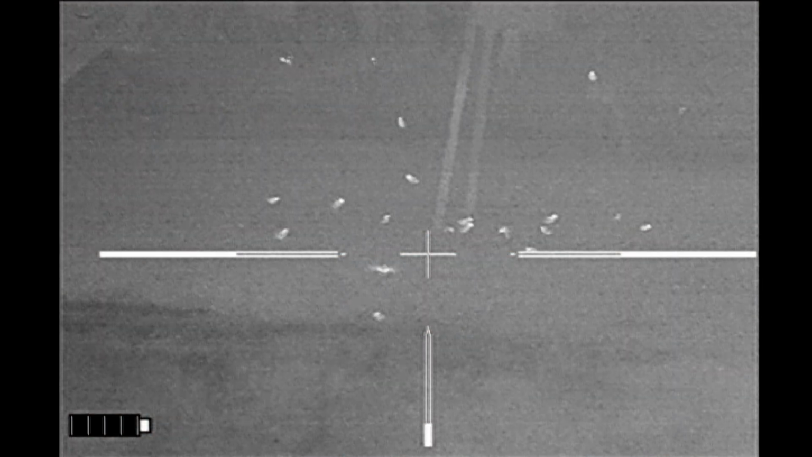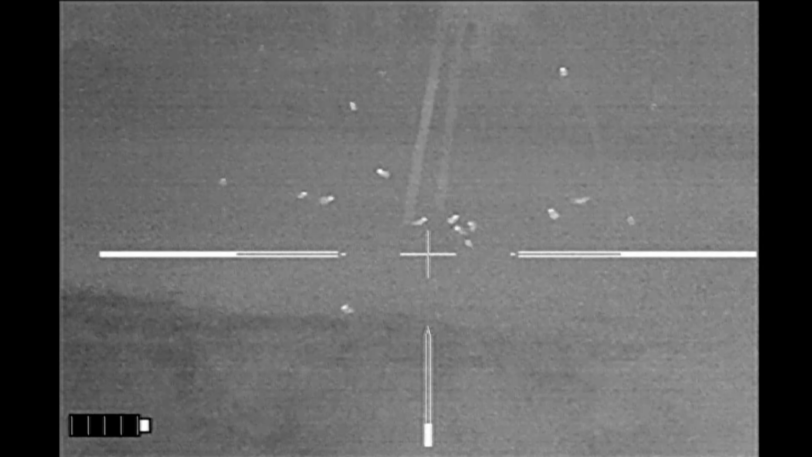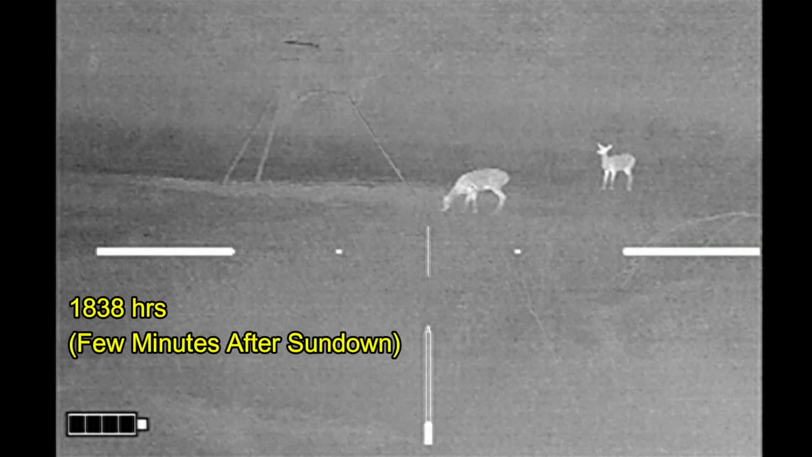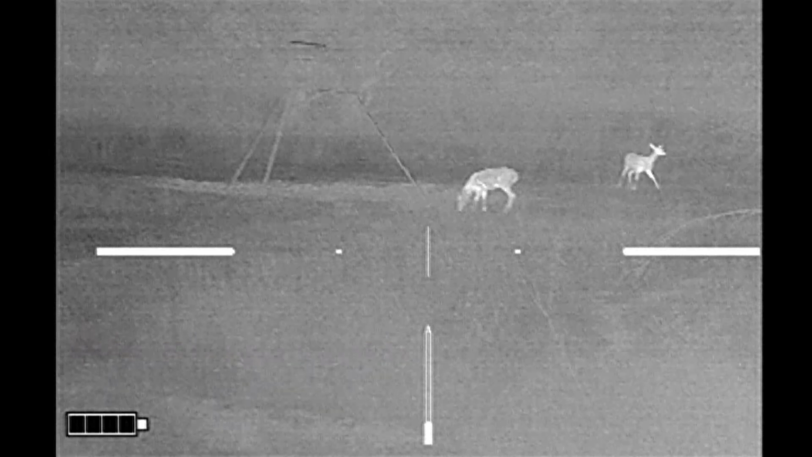It had been raining the past couple days, and so I decided to hunt at my place out of the stand here in North Texas, and for the first hour and a half, all I had were birds. Right after sundown, I had some deer come in, but they were acting a bit skittish.